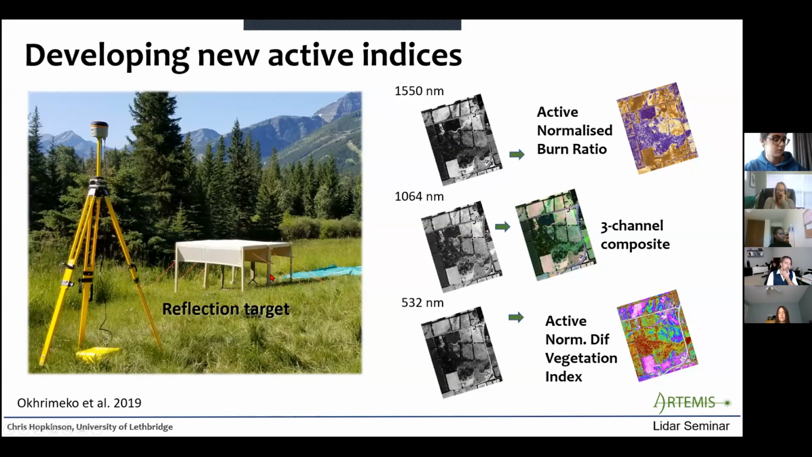Here we've got some targets which were surveyed in, and we've also used Craig Coburn's goniometer to get the reflectance over these surfaces. And so anyway, we can do some fairly hardcore laser intensity calibration, and that allows us to develop new products.